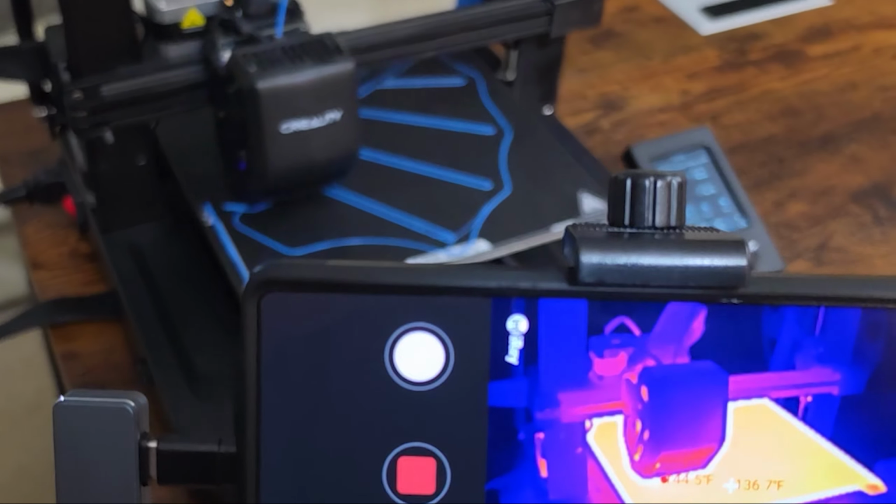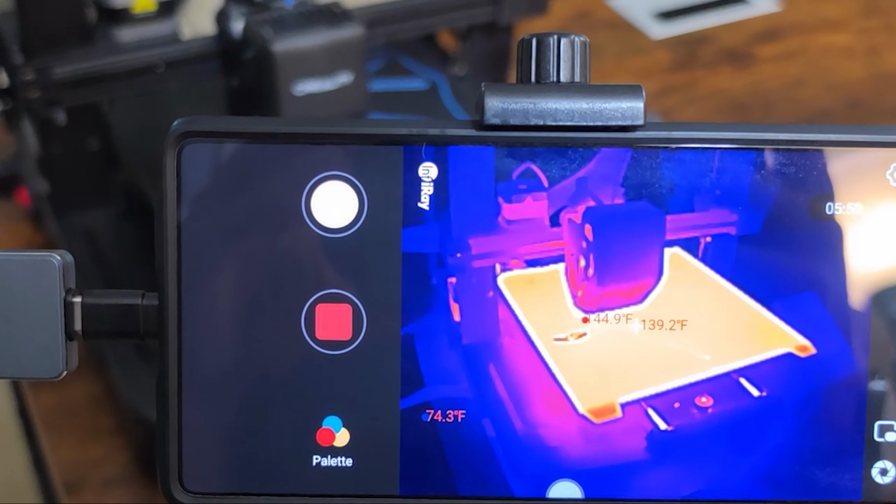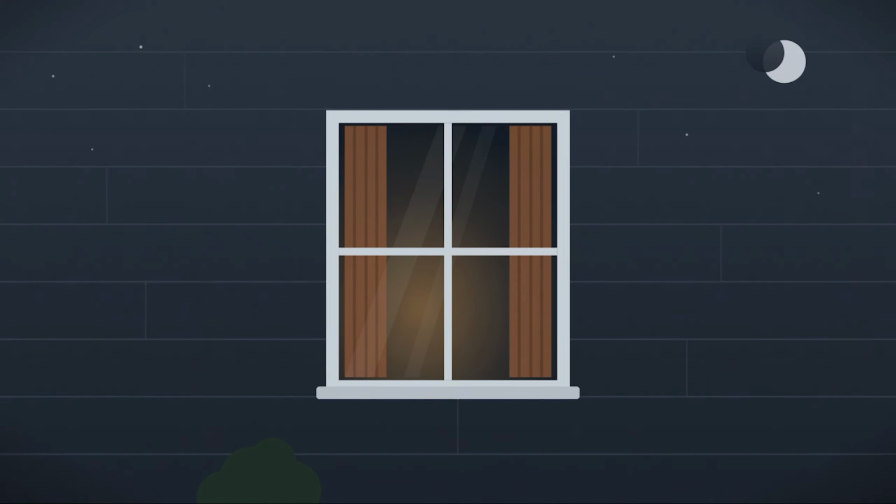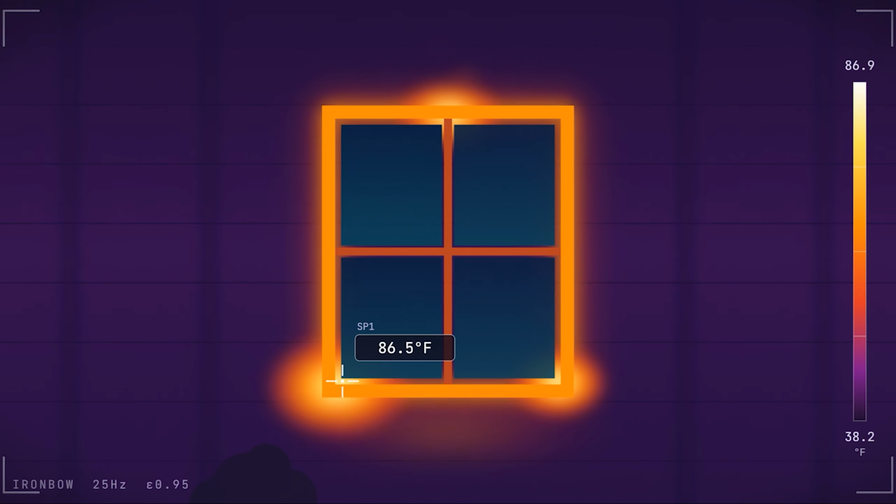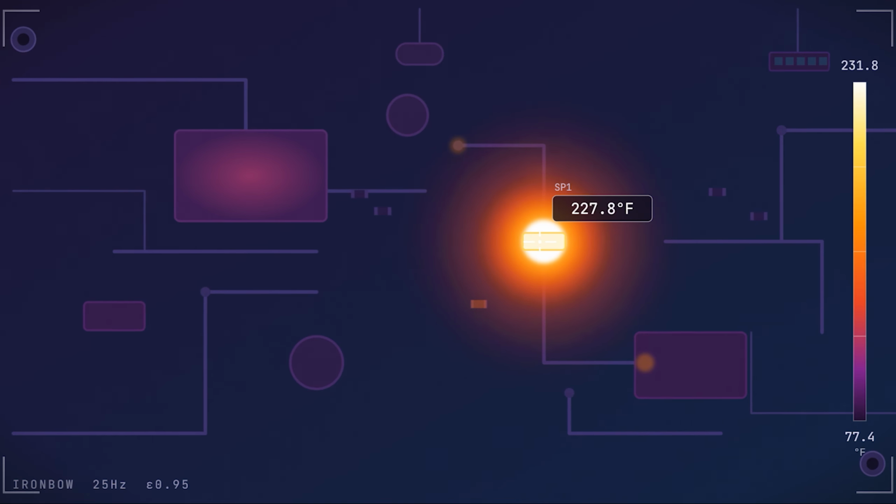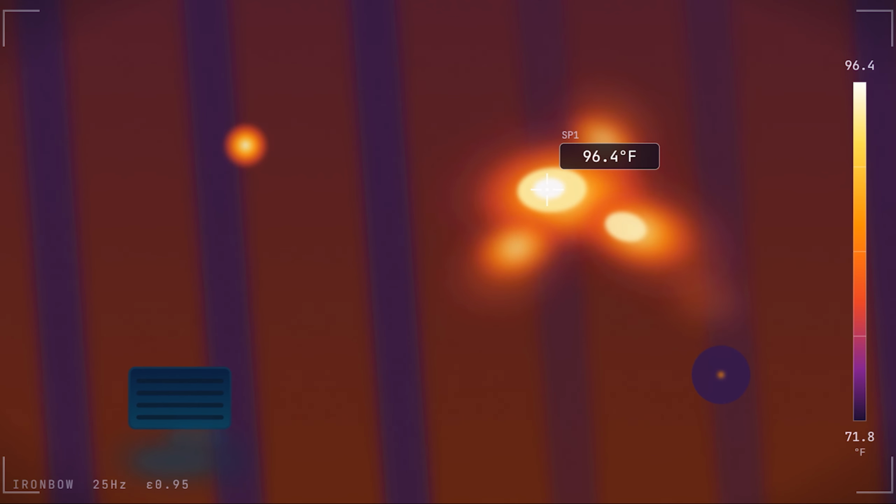There's a whole layer of information all around you right now that your eyes just can't see. The heat leaking around your windows, that one resistor cooking itself on a circuit board, the spot in your ceiling where the insulation just isn't there. We spend a lot of time guessing at that stuff. What if you could just look at it instead?